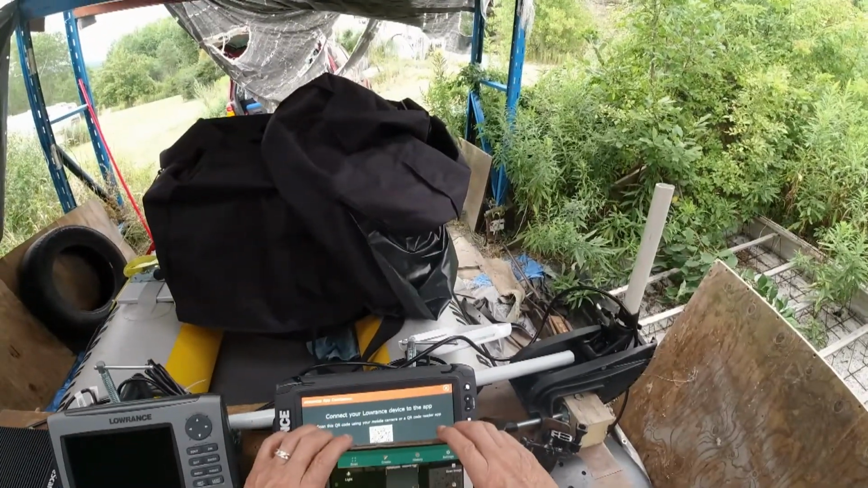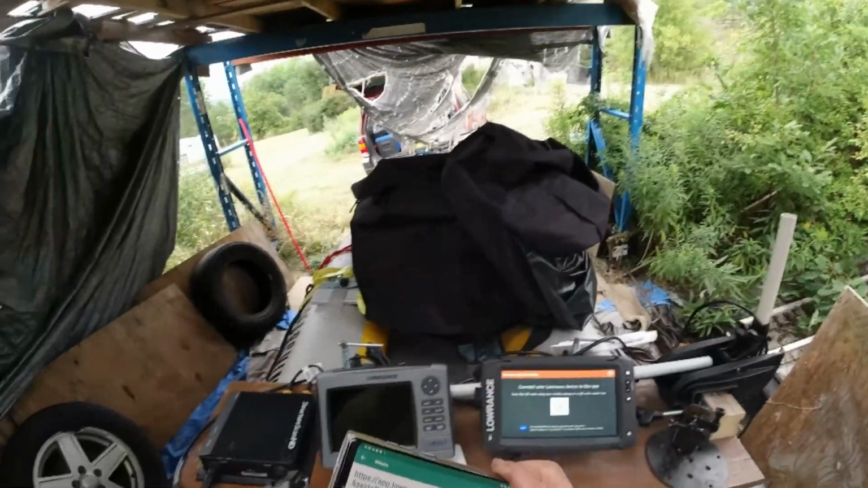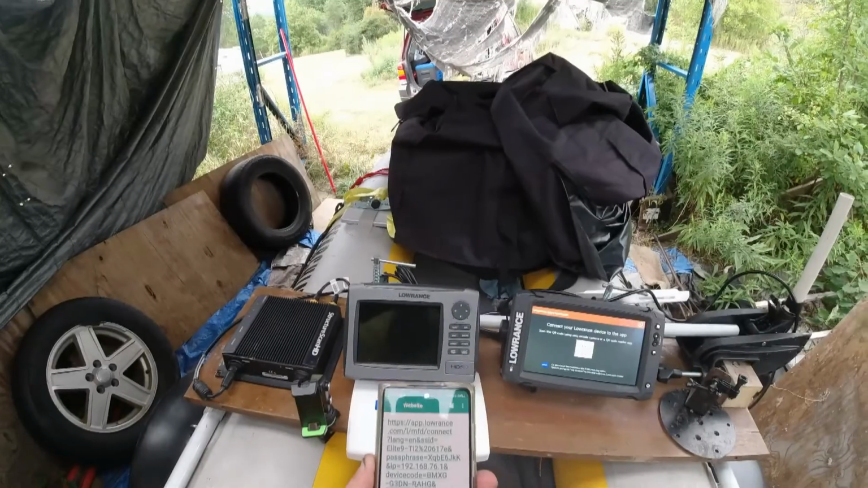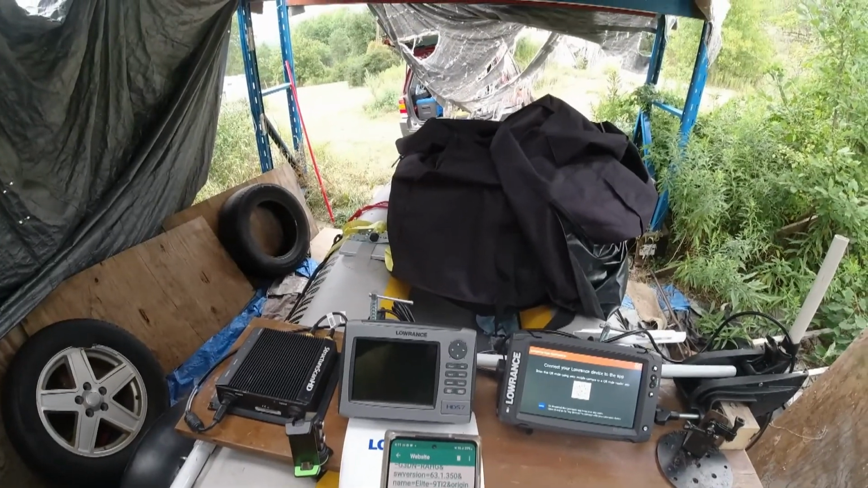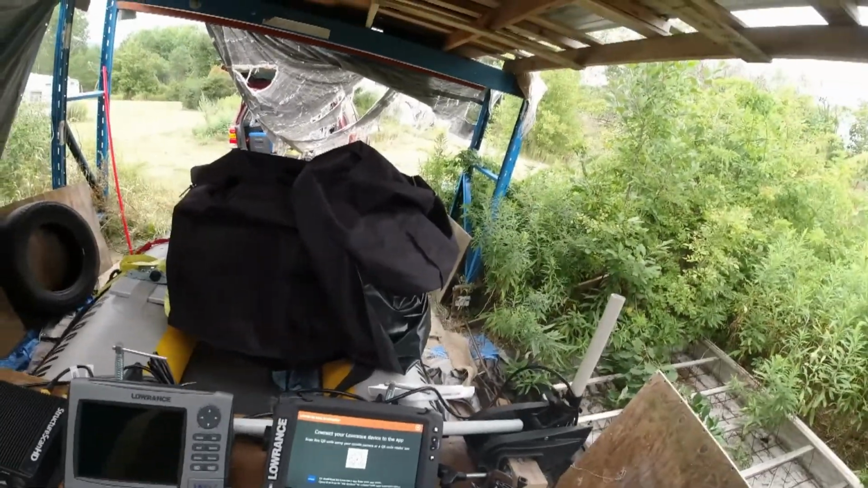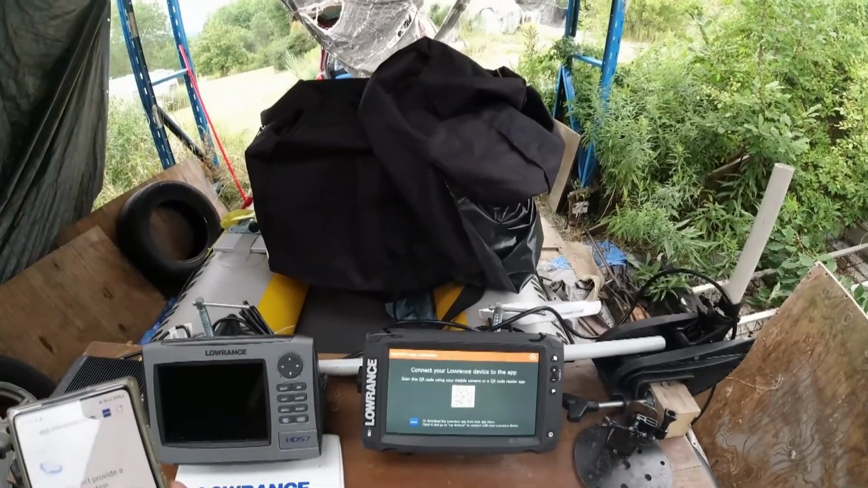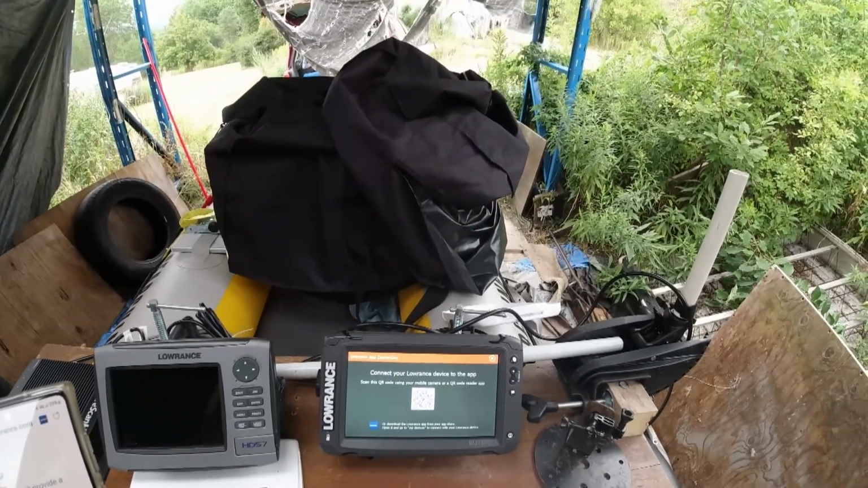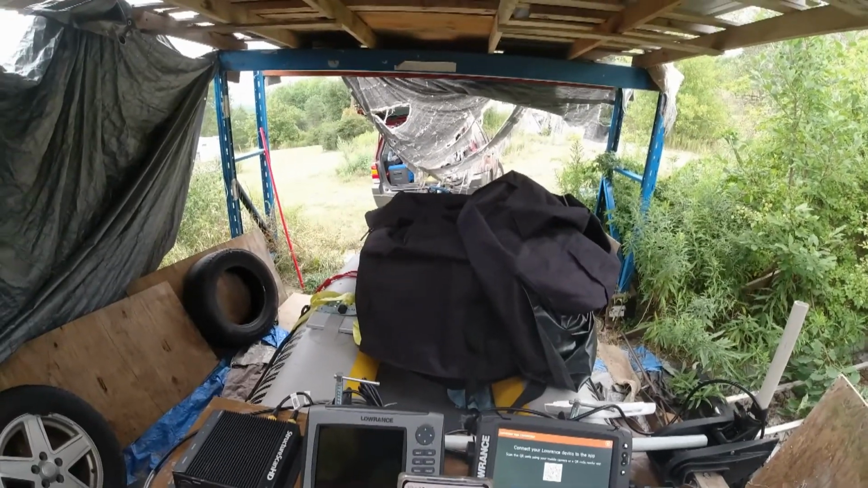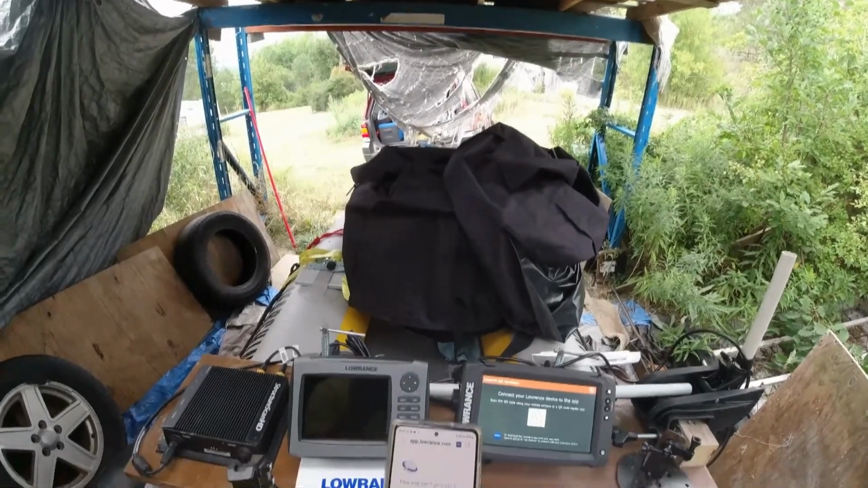Alright. Yeah, there we go. Open website. Okay. This site can't provide a secure connection. Okay. Use anyway.